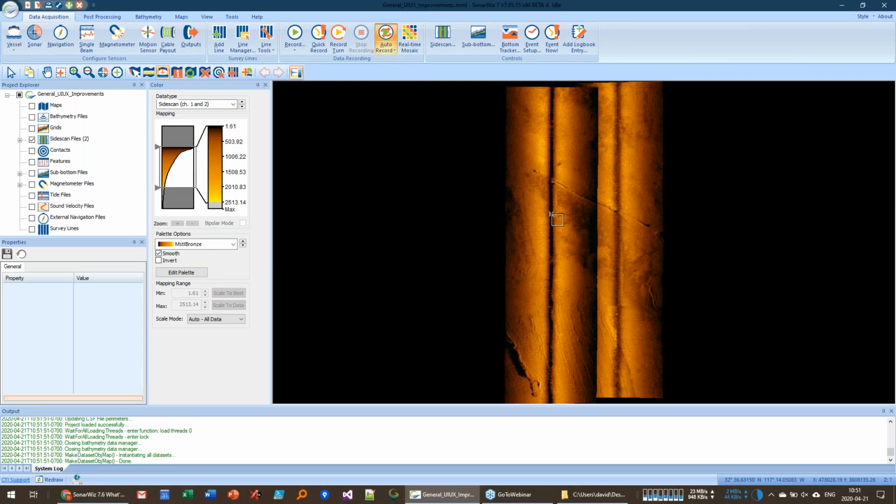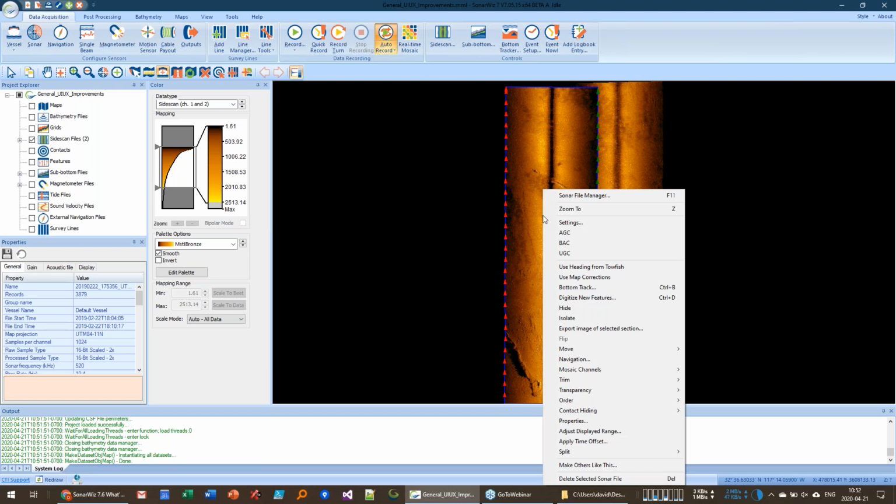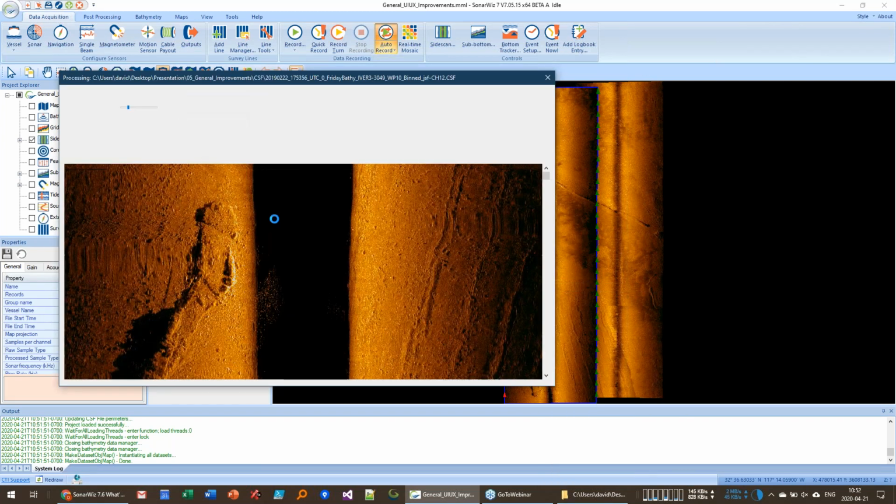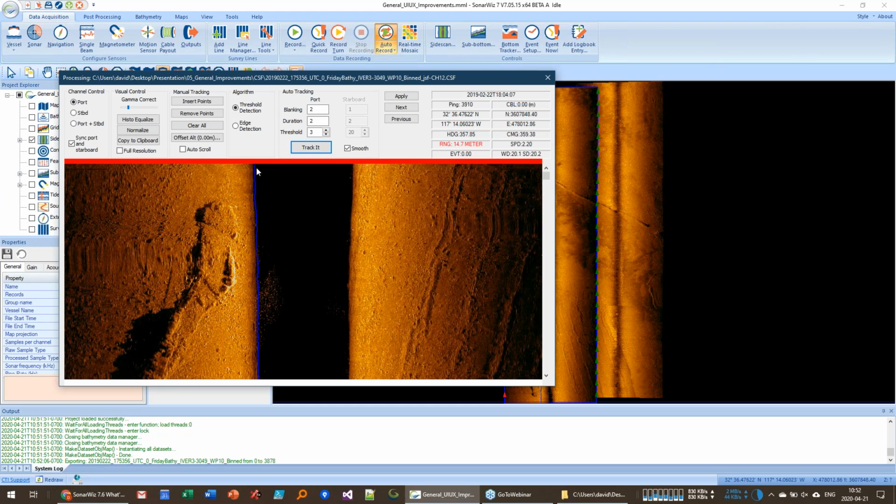One of the biggest things that has been so frustrating with SonarWiz over the years is if you've ever done manual bottom tracking of either side scan or sub bottom files, and you get down towards the edge of the files here, it was so hard. You had to pick the exact pixel at the edge when you were bottom tracking.